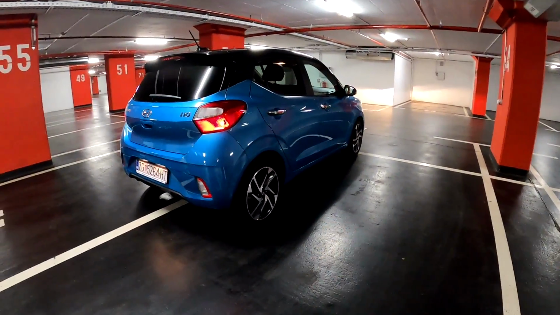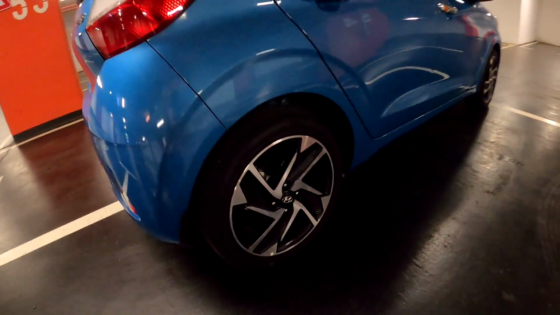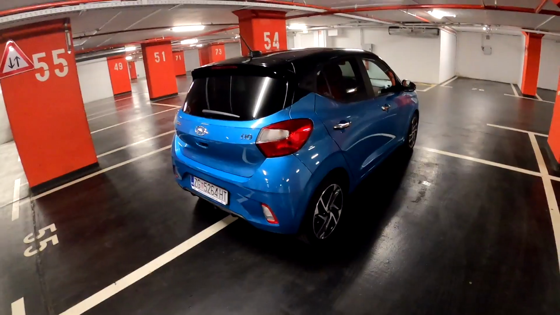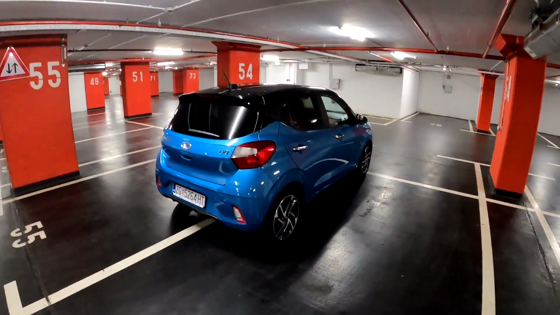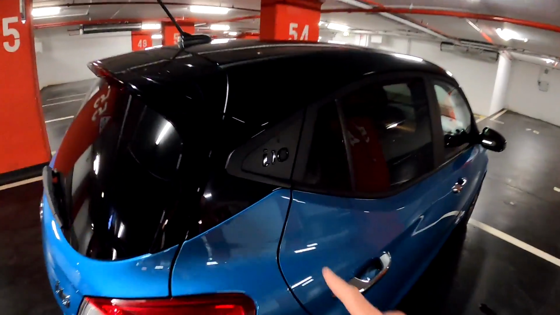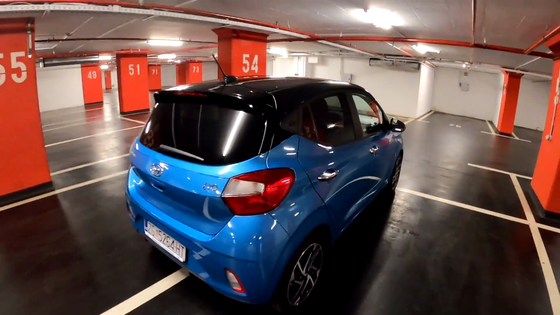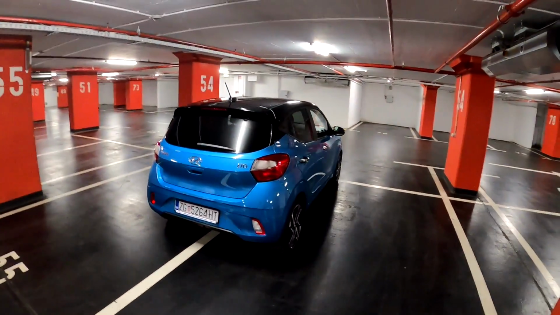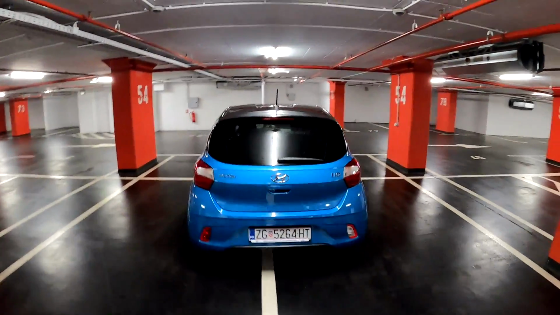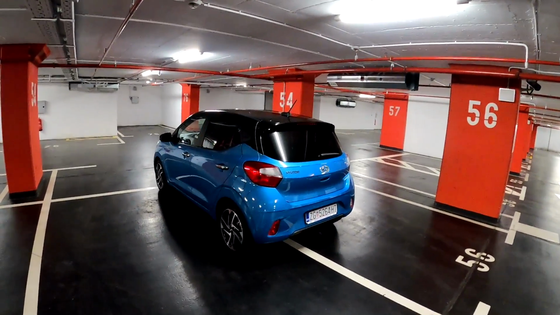I love these 16-inch wheels. You can see them here, very nice. They are optional, but I would suggest you go for those because the car looks very good with it. Also, one detail that I need to mention is this i10 sign on the pillar. And yeah, without further ado, I think it's time that we go for a night drive around the city.